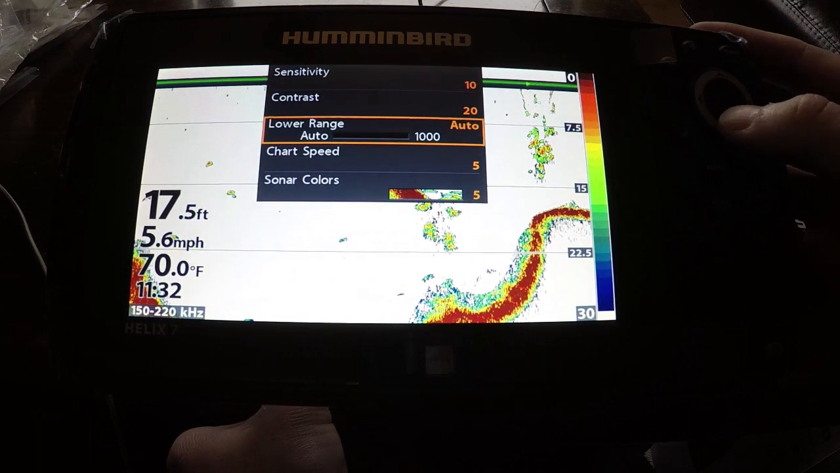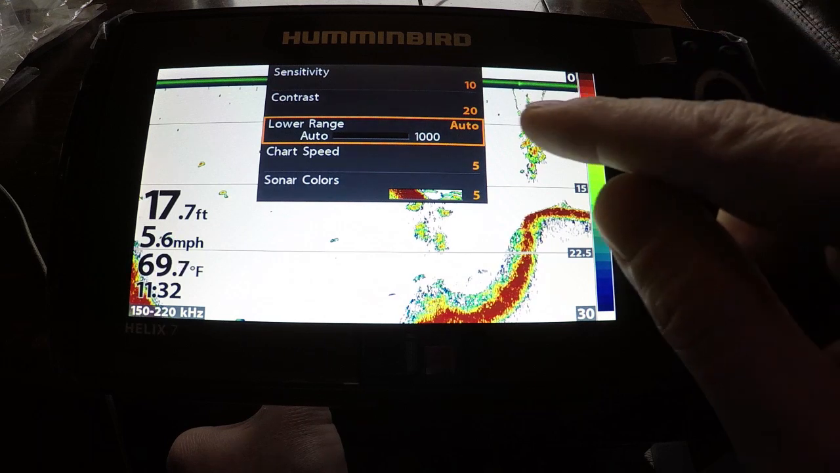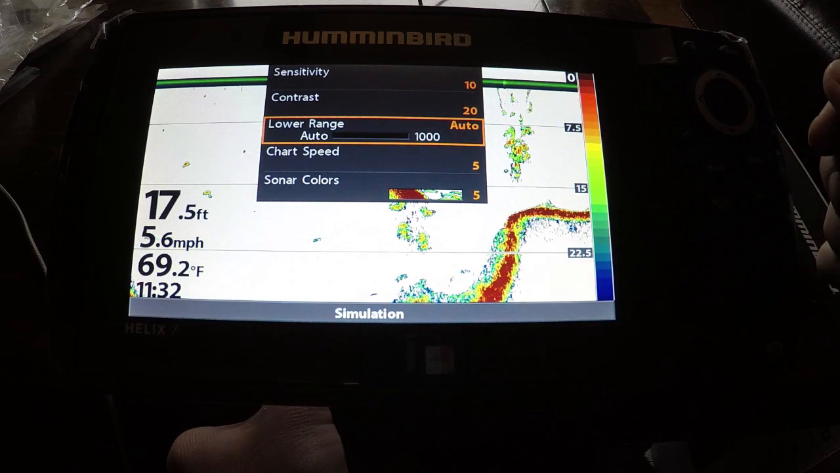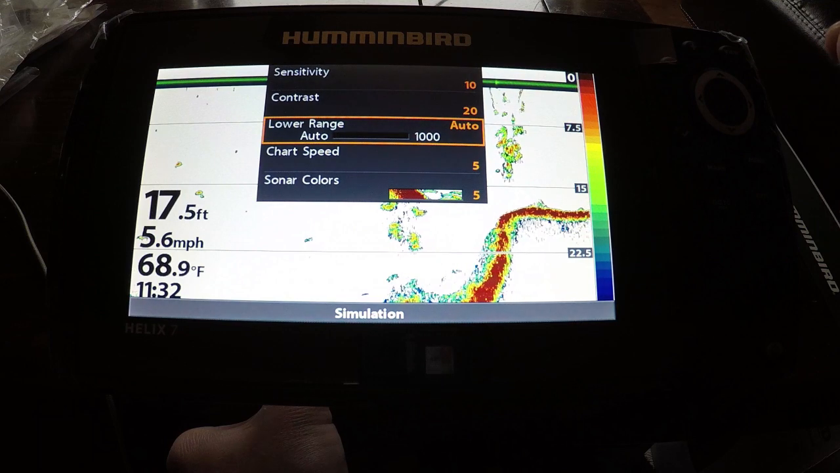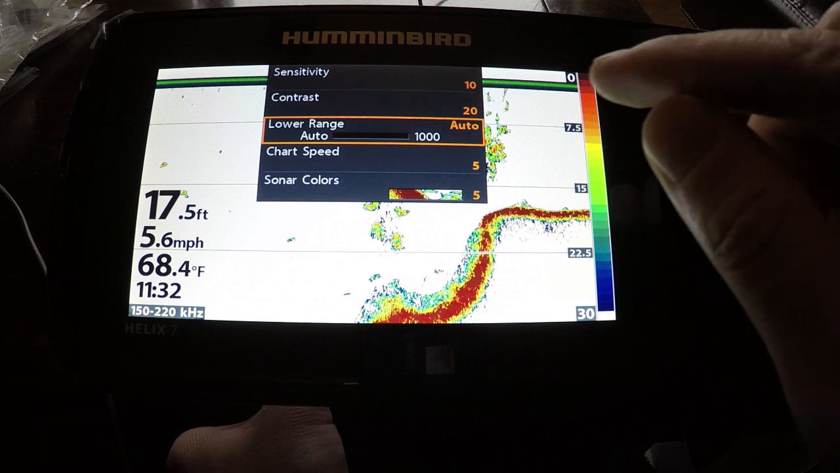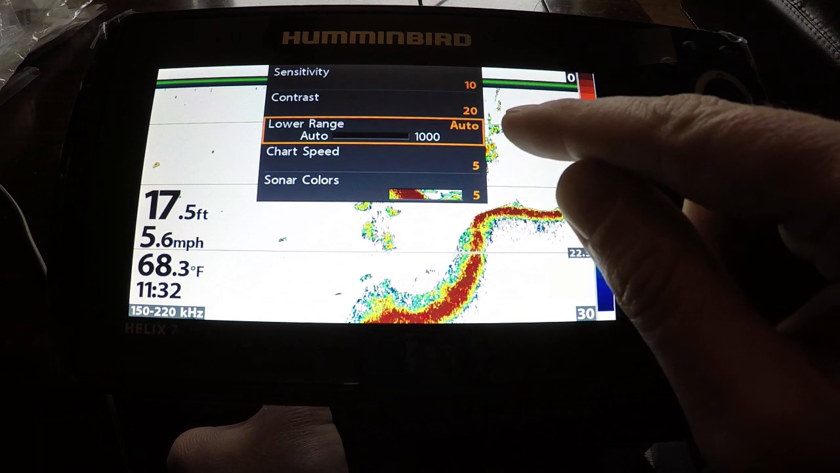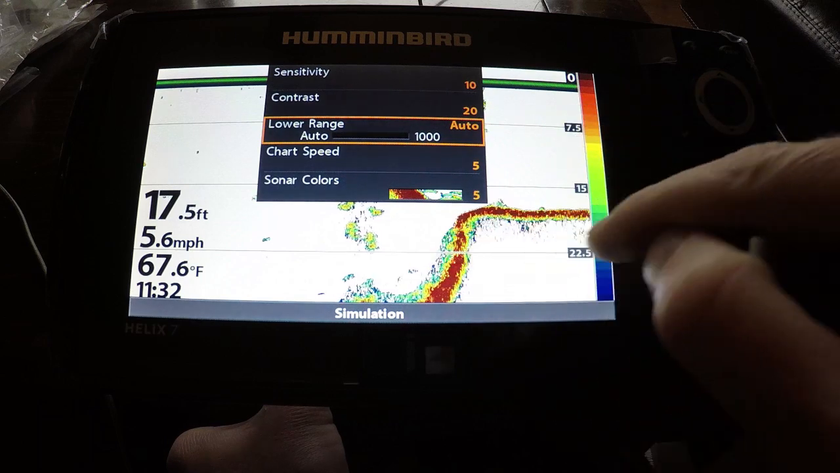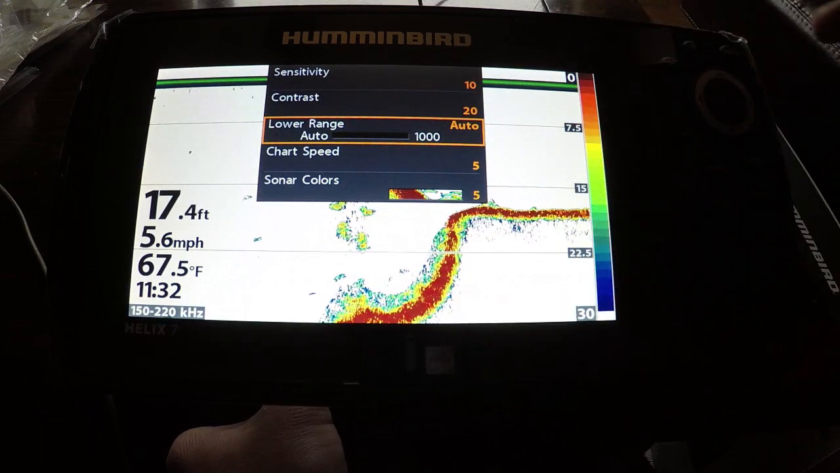On to the next, you want to keep this lower range on auto. If you're having a hard time reaching the bottom because of bug hatch or any kind of turbulent current, you could actually set this to whatever range you're in. So if you're in 20 feet of water, you can set this to 25 and it'll hold the screen on there instead of it jumping around.